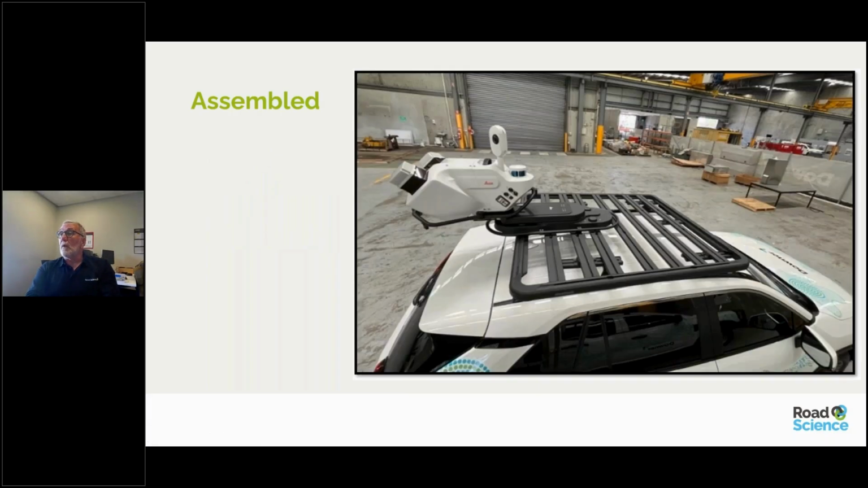This is the one that was assembled in Brisbane for the airport. This is on a RAV4 with the roof racks attached to the top because it had roof rails. So it was easy to put the frame on, and then you slide the unit up onto the vehicle.